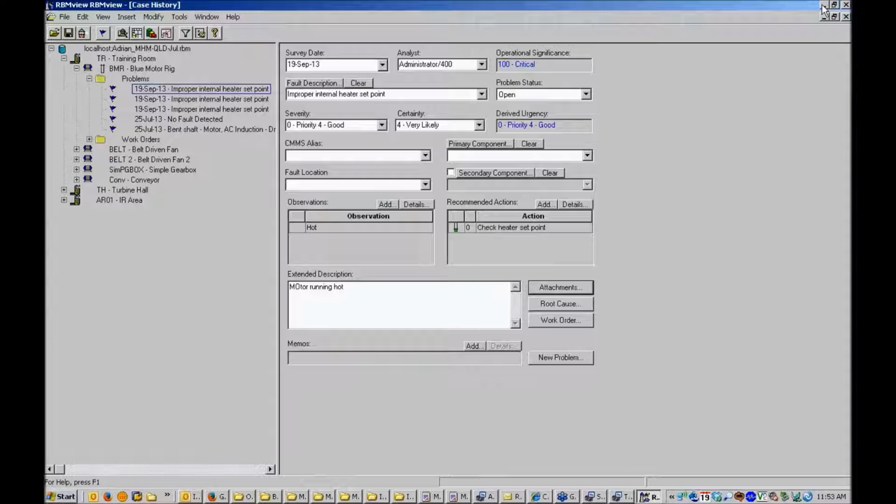Okay, no problem. There was a question about trending data points. My guess is we'd have to have a separate data point set up that would be entered as a keypad or manual data logging. There's no trending of points from reading to reading with what we've covered. It is possible to set up temperature points in the database, but from the thermographic image itself, there's no automatic trending. No problem.